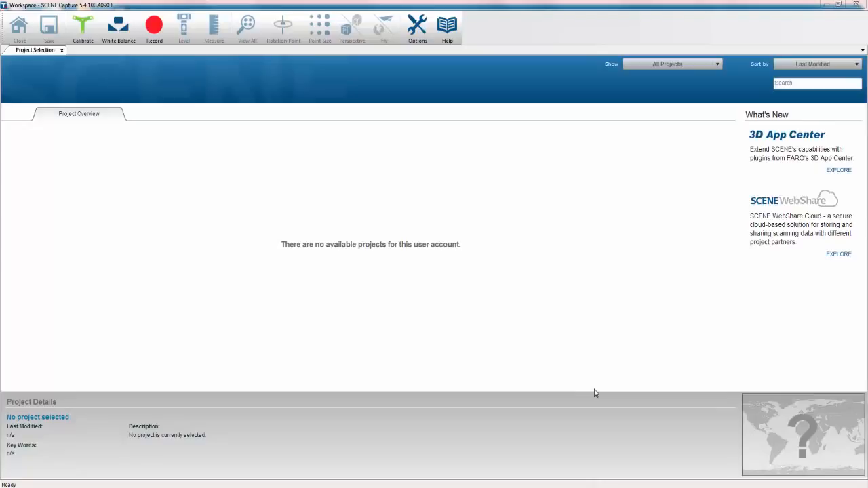I'm actually plugged into my laptop at the moment, but normally I use the Microsoft Surface tablet supplied with my particular device. So at the moment I'm looking at my project overview. I haven't done any scans, so no projects are visible. If I had done some scans, all the projects would be listed here.